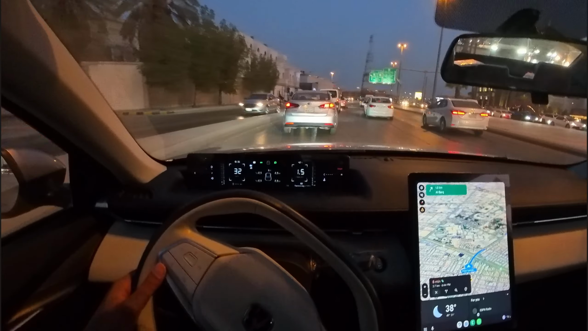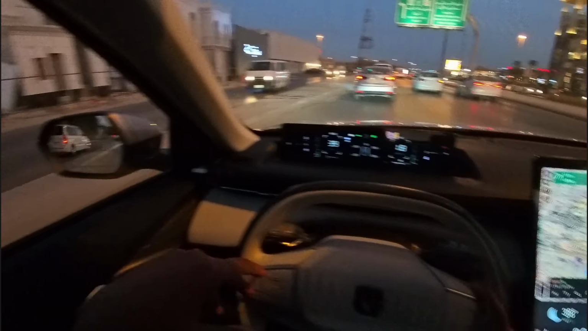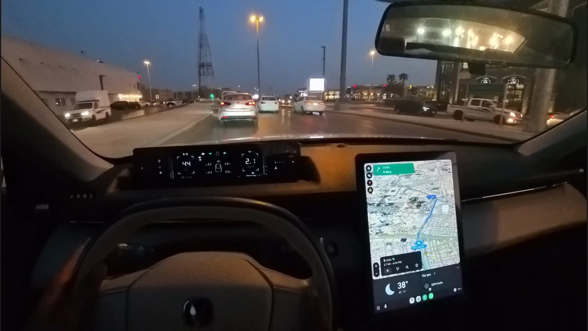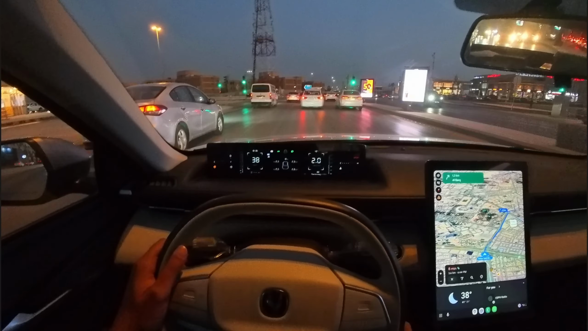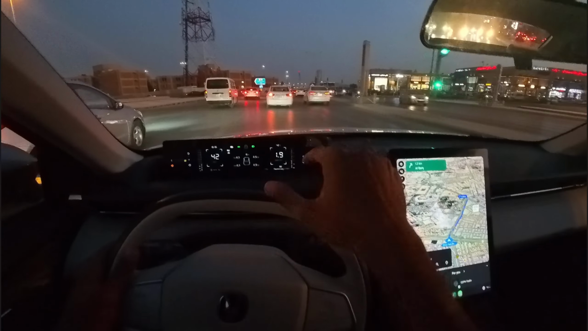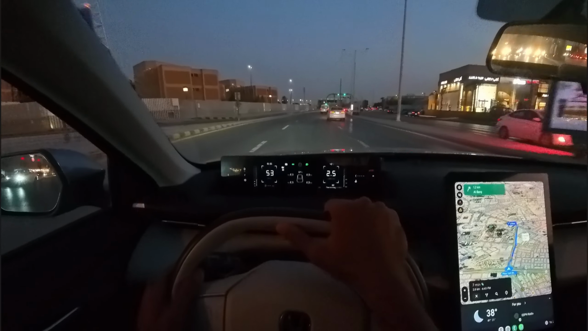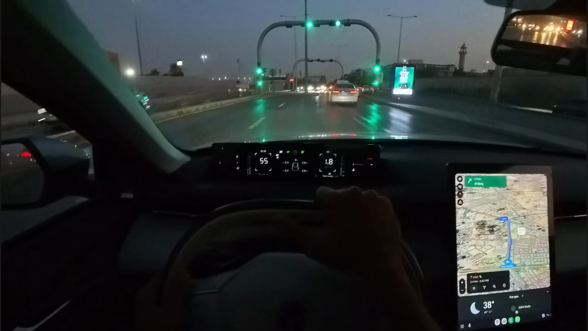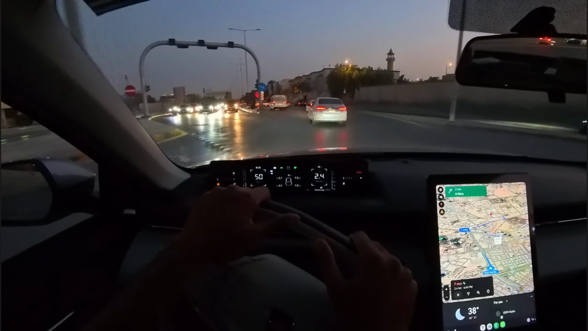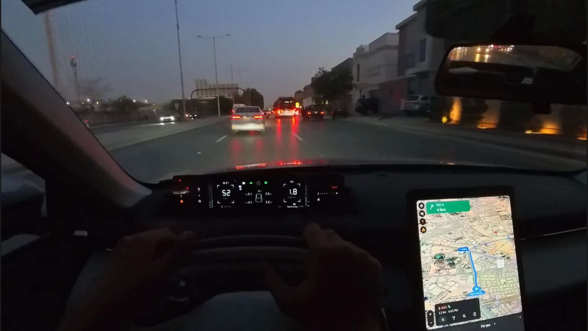Obviously, you have been watching my channel for long. You know that there's some work over here going on. You have to be very careful on this at the Tariq Makkah and this Prince Turki intersection, because the traffic lights over there have a radar for the violation detection. And this S-curve, I really like going from here if there's no traffic. You see, it was curvy. Yeah, so let us come into this lane.